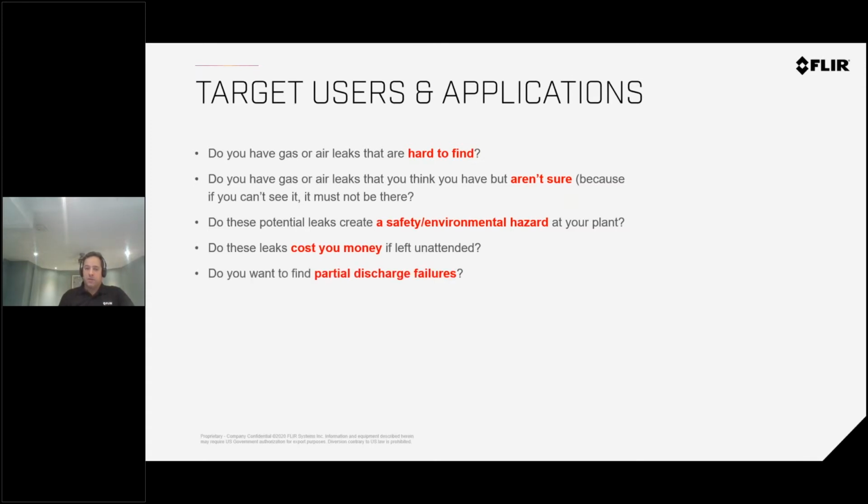They will cause partial discharge failure. Now, this is something that I'm going to get into a little bit later when we get into the Si124, to explain what partial discharge is.